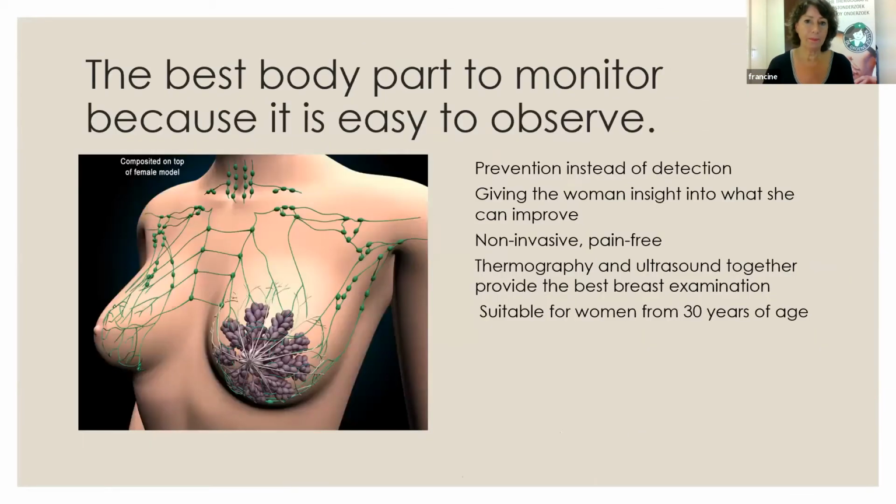So, this is a nice example of how the lymph is flowing around the breast. There's so much lymph fluid here. And so this is just a nice way to show women what they can do.